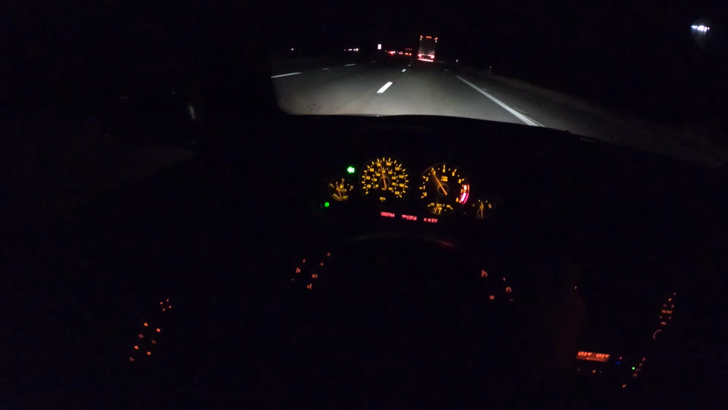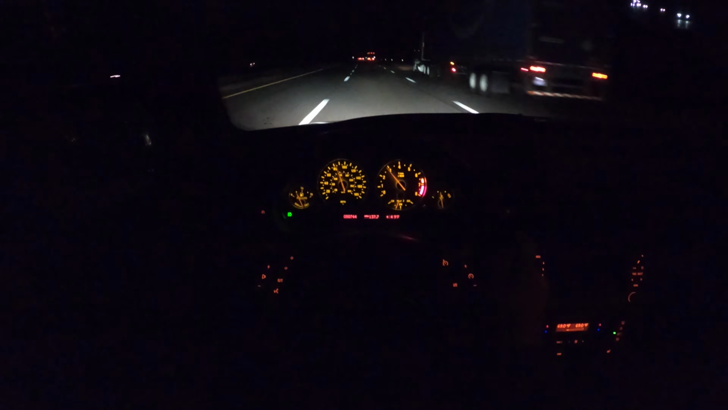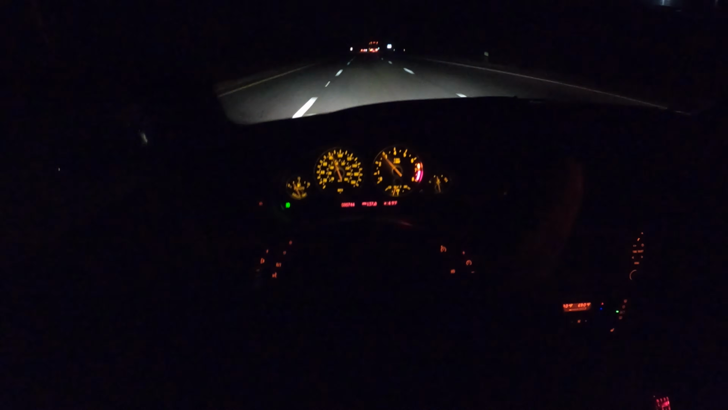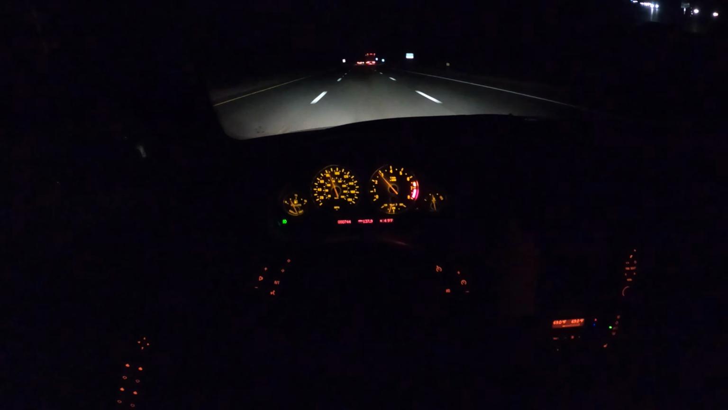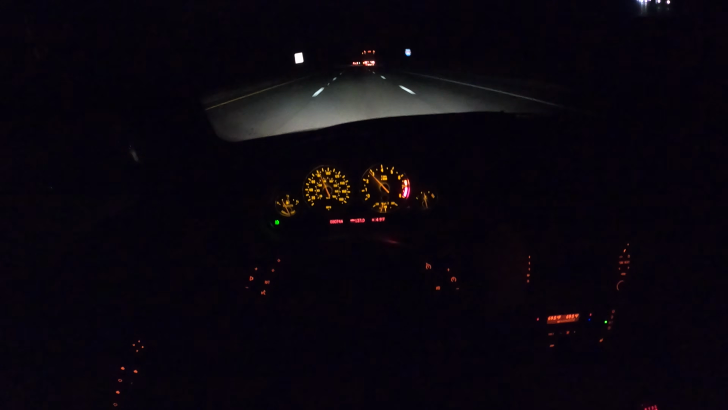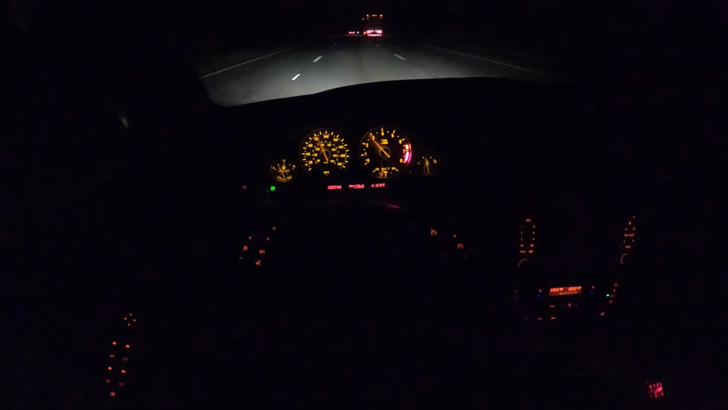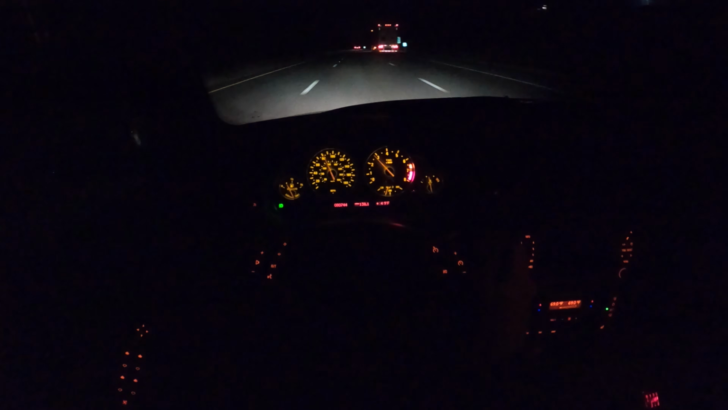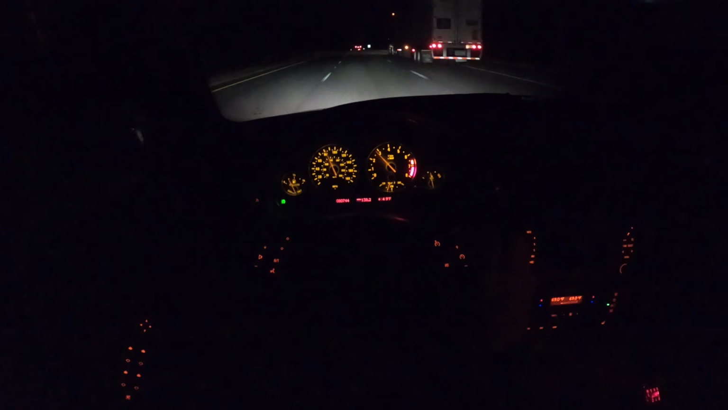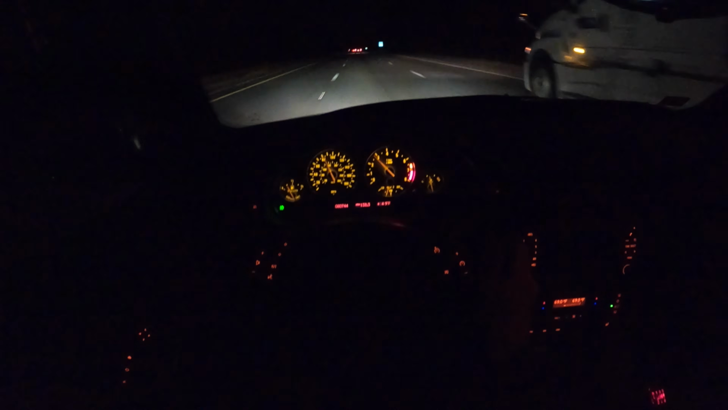So there you have it, ladies and gentlemen. A night drive in the E39 M5. Probably one of my favorite drivable classics that people can afford. I mean, people can have this car. It's not outrageous. It's not cheap anymore, but we're not talking about crazy big money. Let me know what you think about the night drives below. It's winter. We're going to have a lot more darkness than daylight coming up, so it's always a good idea to have this in my back pocket.